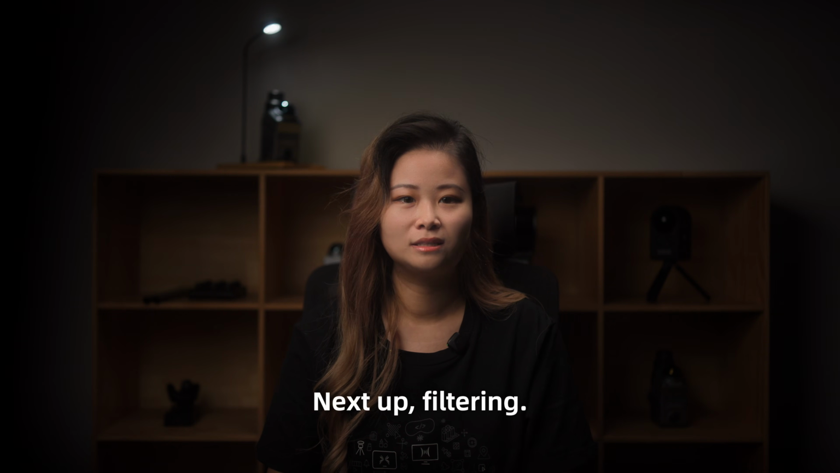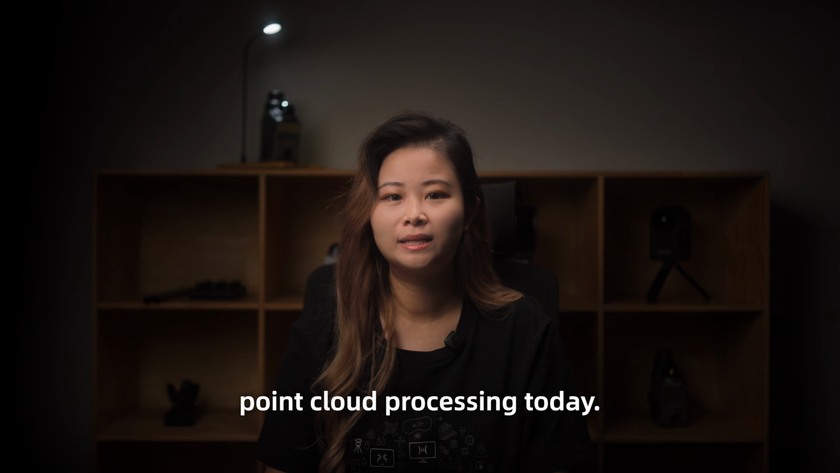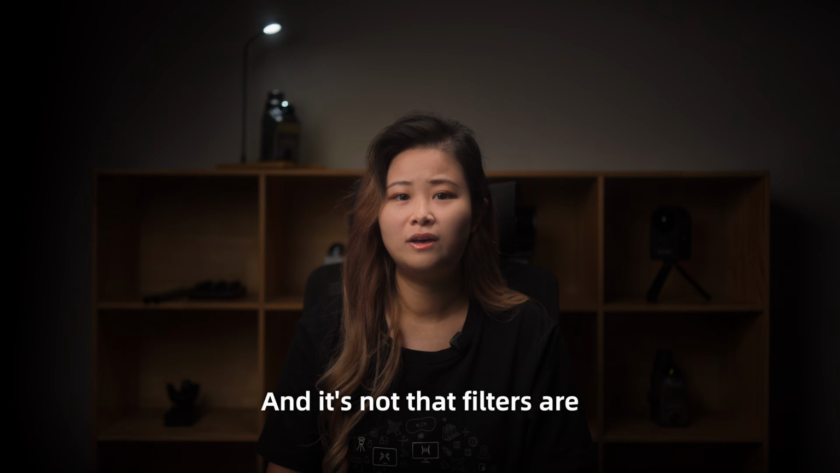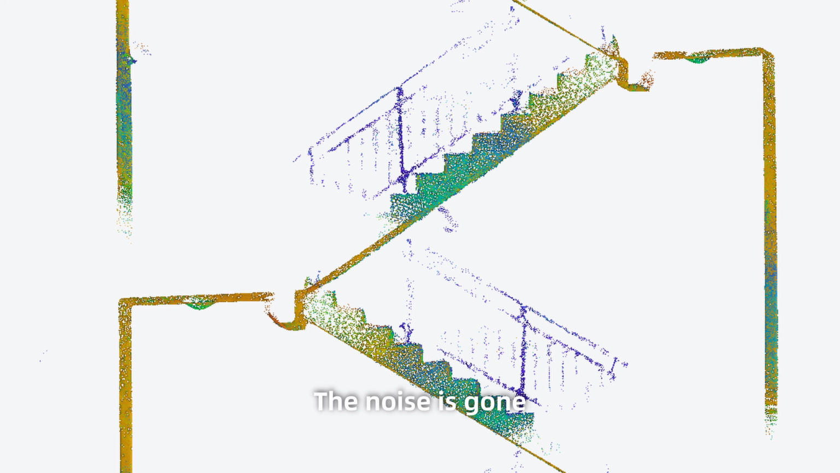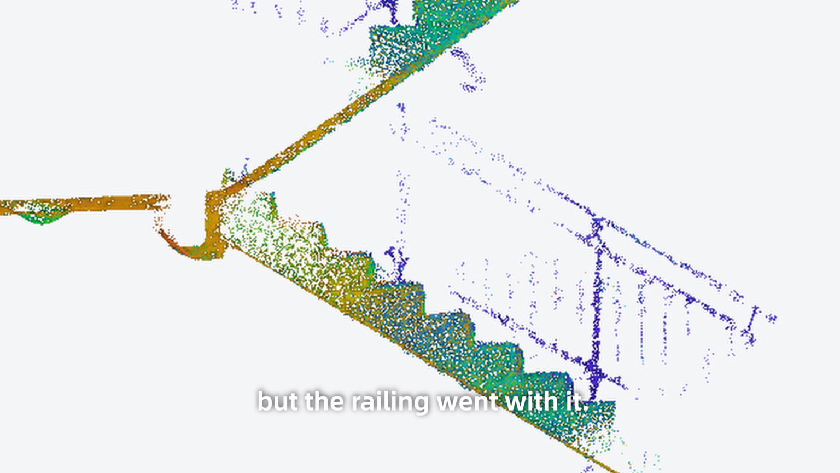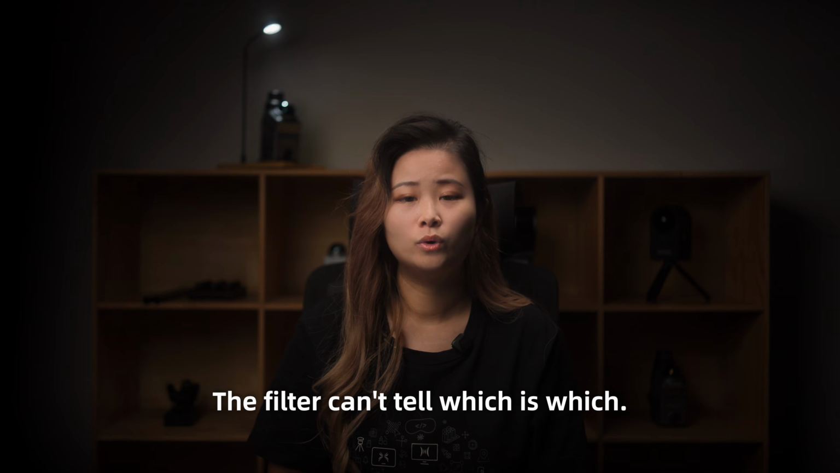Next up, filtering. There's a common issue in point cloud processing today, and it's not that filters are too weak, but too aggressive. You've seen this. The noise is gone, but the railing went with it. The filter can't tell which is which.